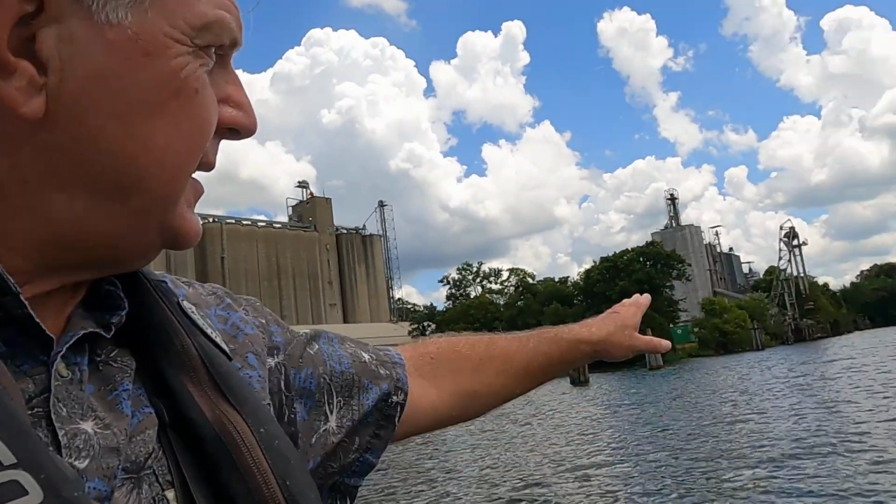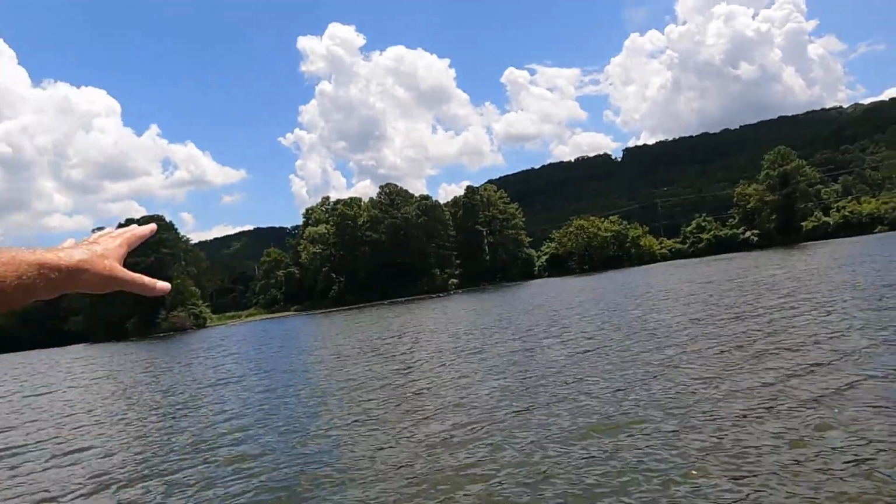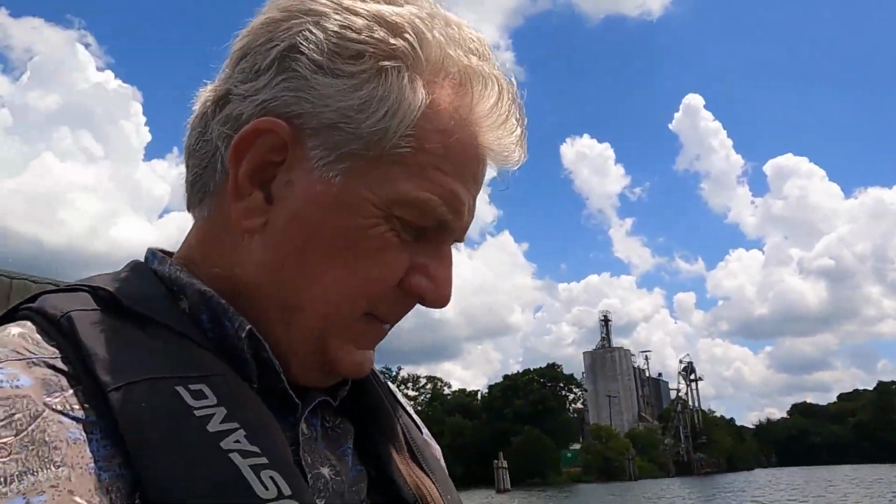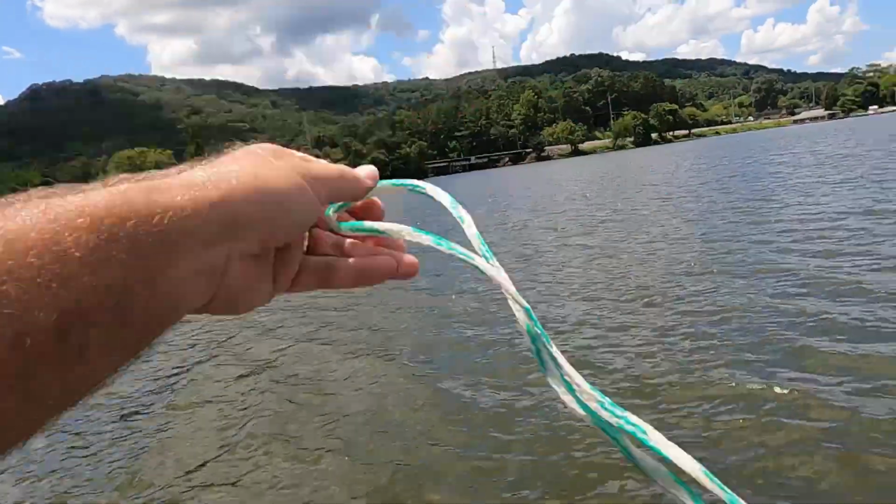Now sometimes back in these coves like this right here is good. Sometimes out in that river channel is good. Sometimes on these flats right here is good. So anyway, we just have to troll around a little bit and see what we come up with. So, I got another plan though, y'all. Hey folks, always have a backup plan. Always.